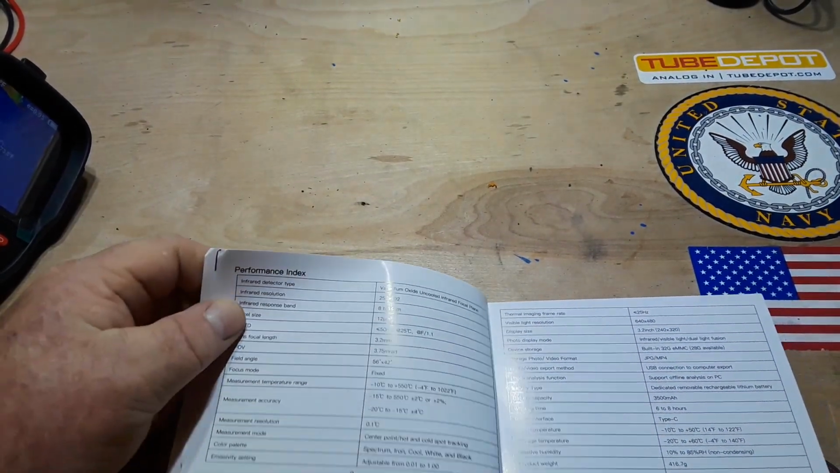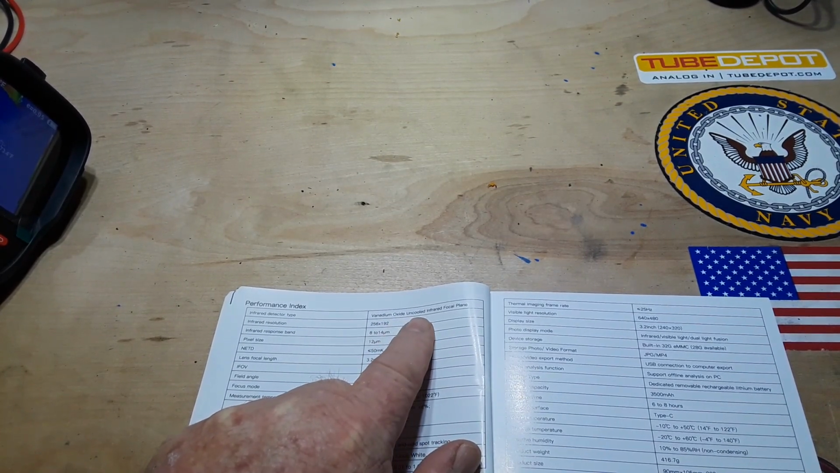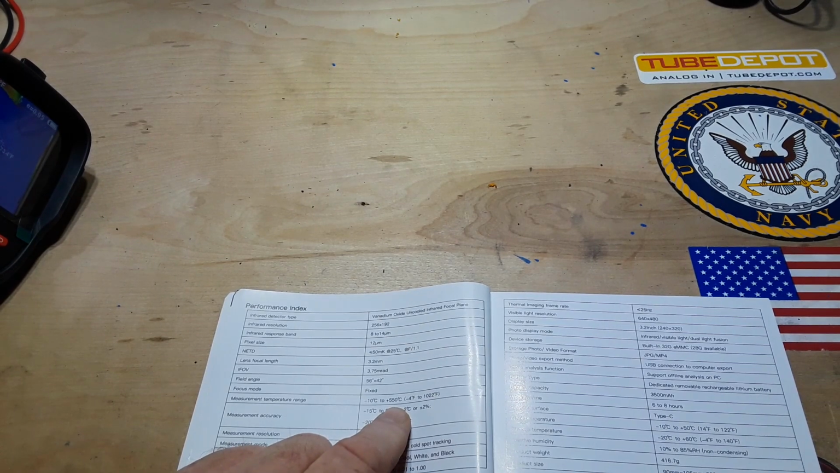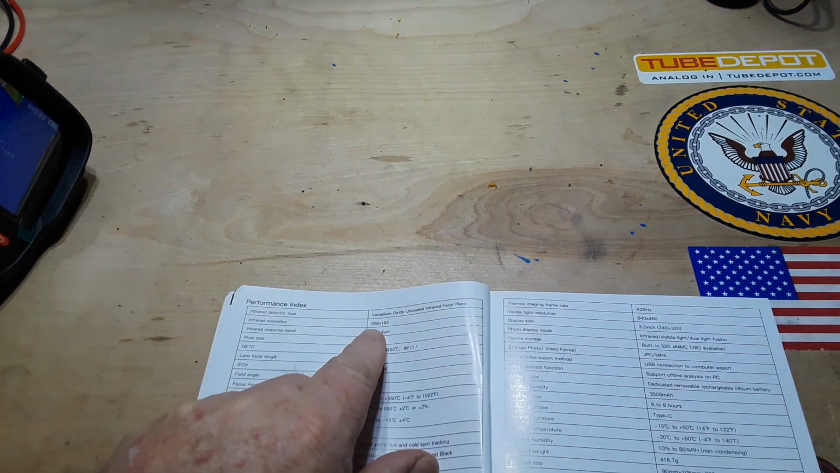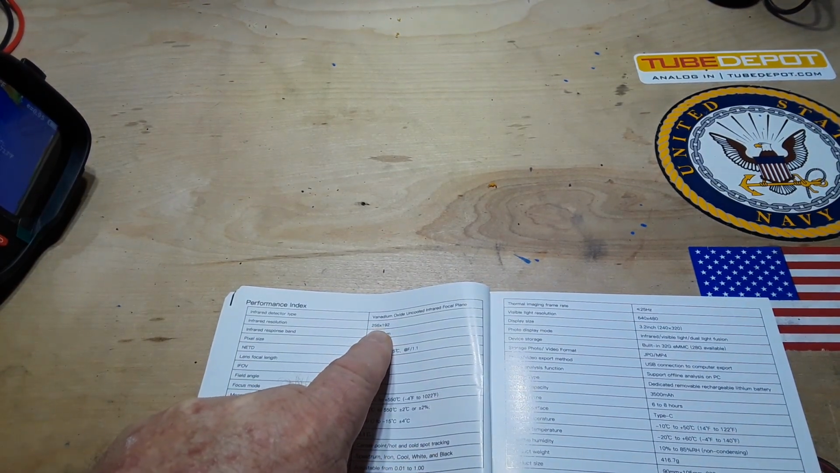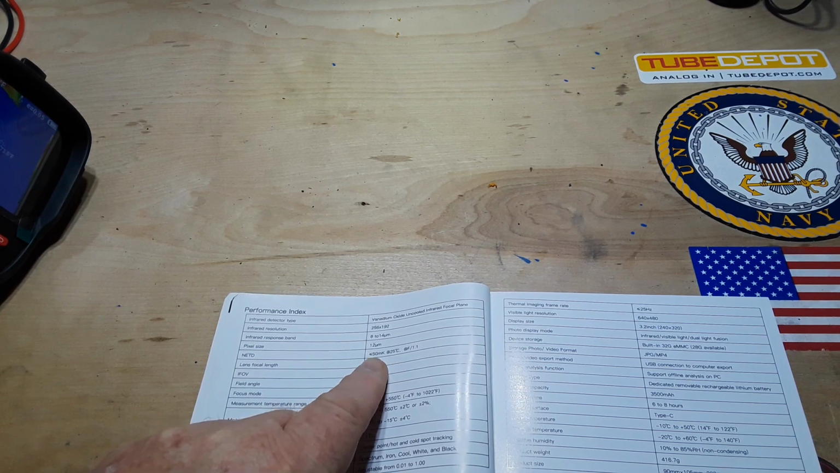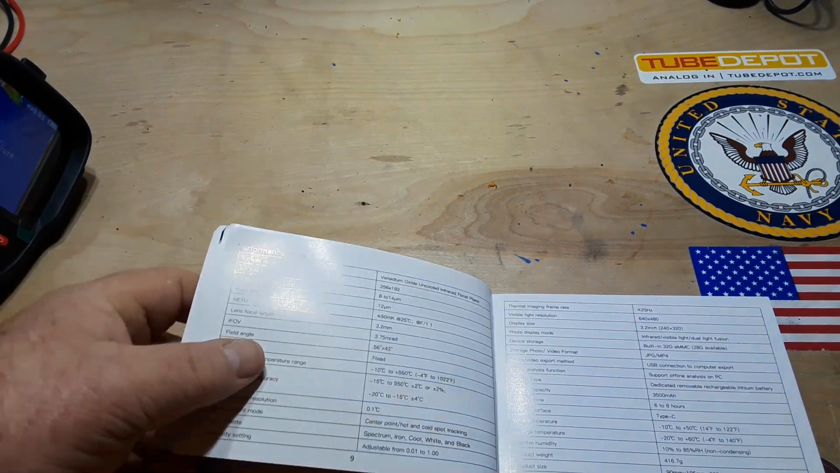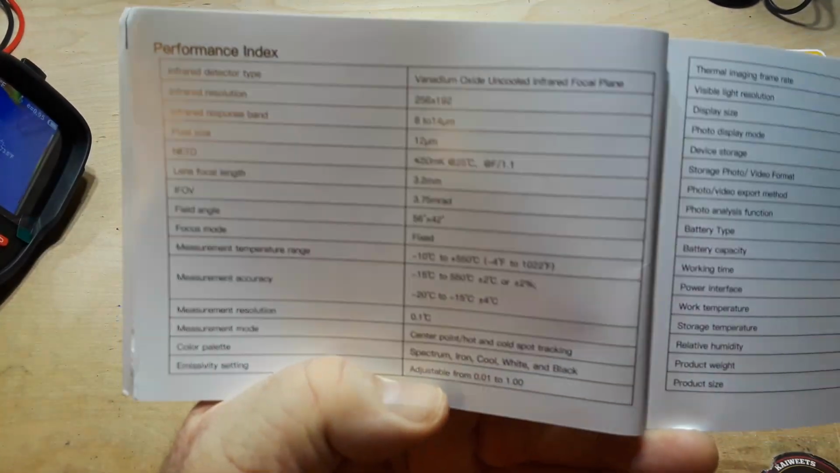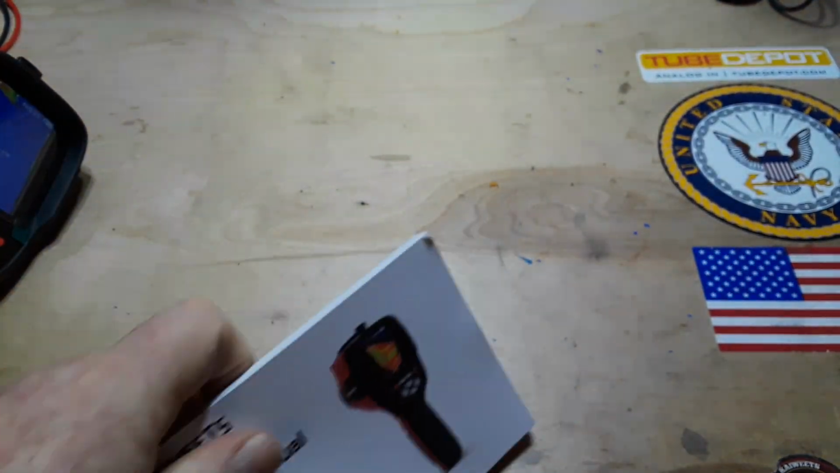So I thought we'd talk real quick here. The infrared detector type is vanadium oxide uncooled infrared focal plane. I am not a specialist in this area, so I can't tell you whether that's good or bad. That simply is what it is. The infrared resolution is 256 by 192, and the response band is 8 to 14 micrometers. Pixel size of 12 micrometers, and focal length of 3.2 millimeters. You know what? I'll just hold this up for you. There's no reason for us to go over all that stuff.